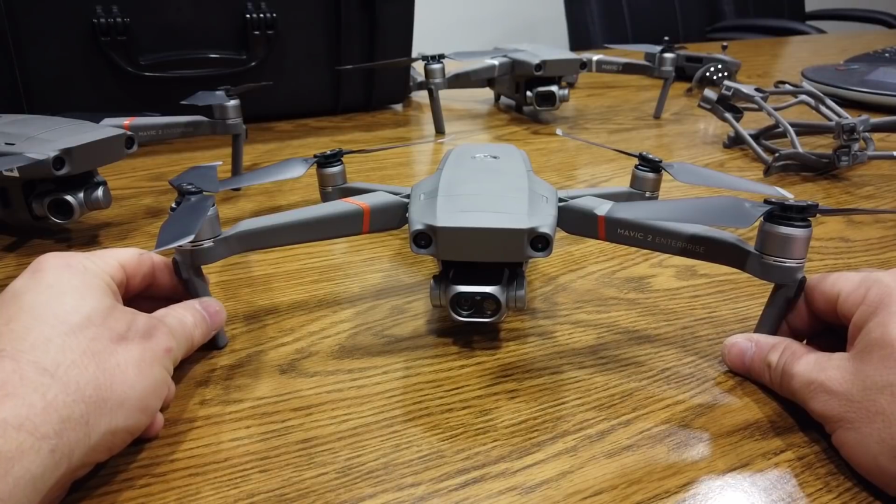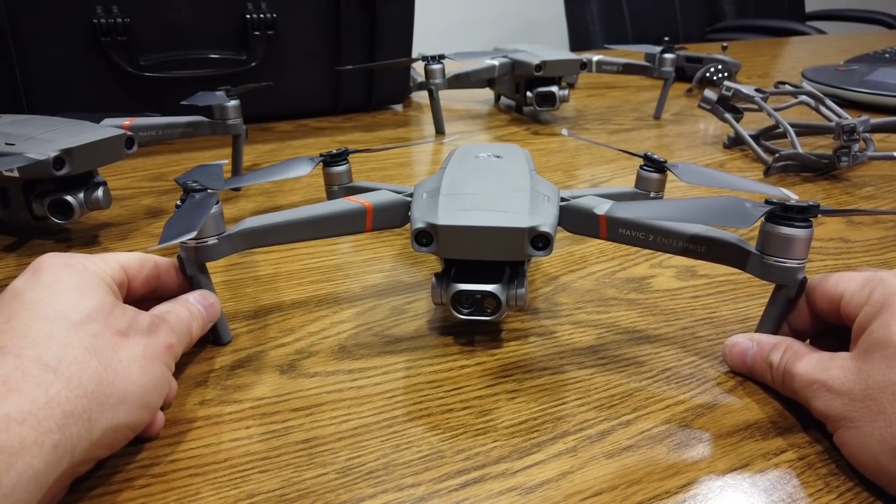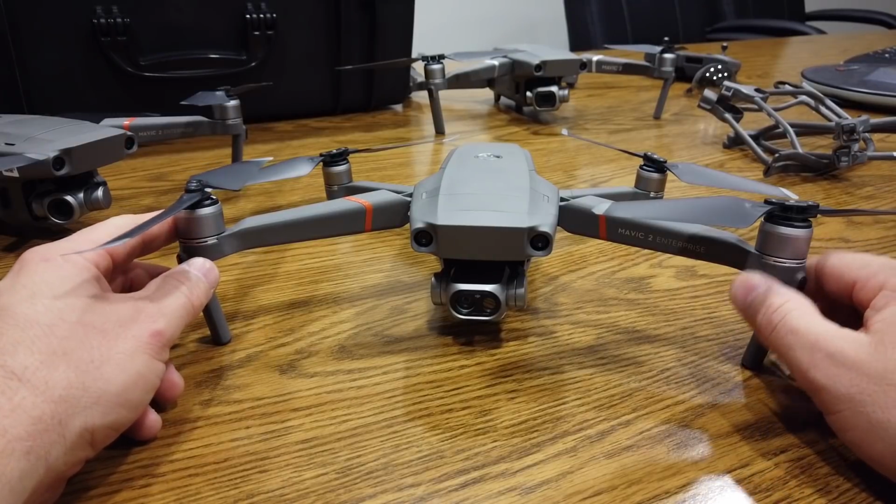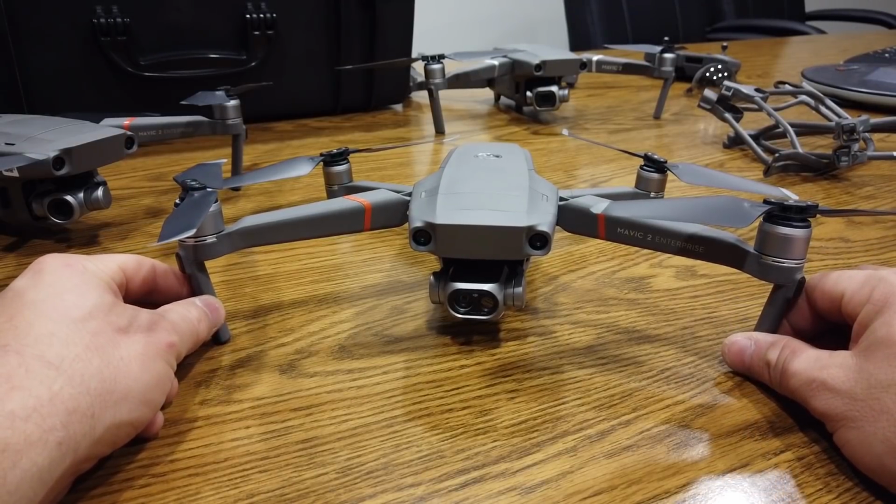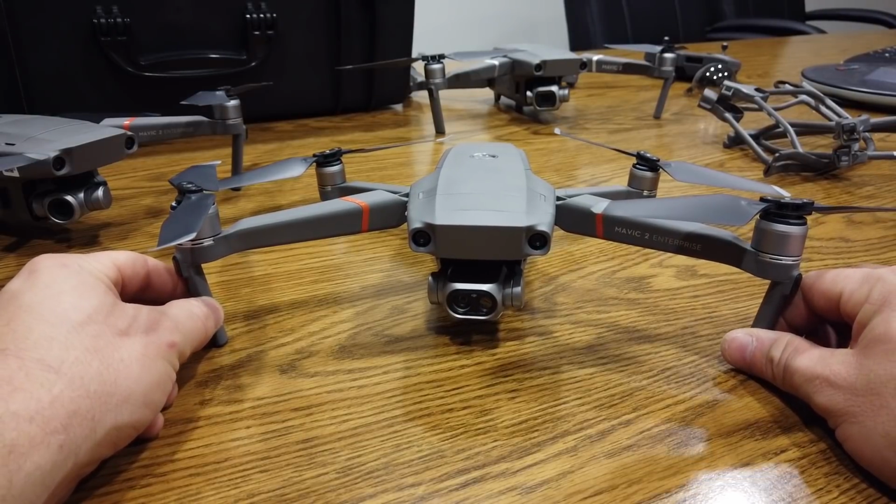You can call your DJI Enterprise dealer on that and get the price, but it is extremely affordable for what it is. Pretty much every department can now afford these.